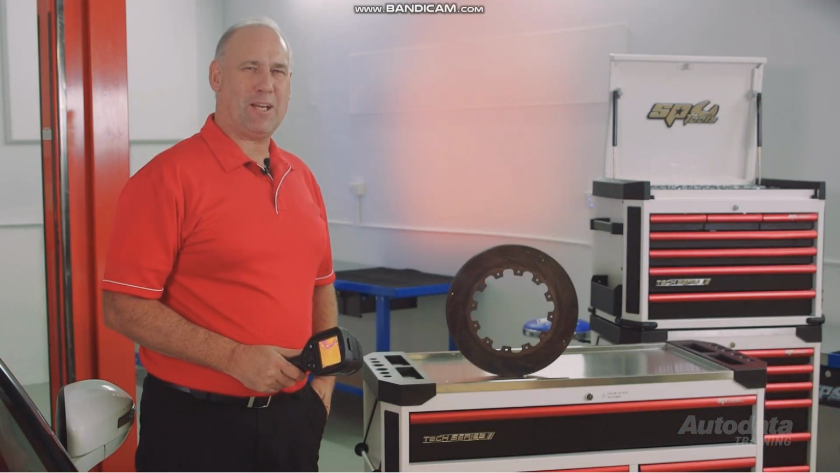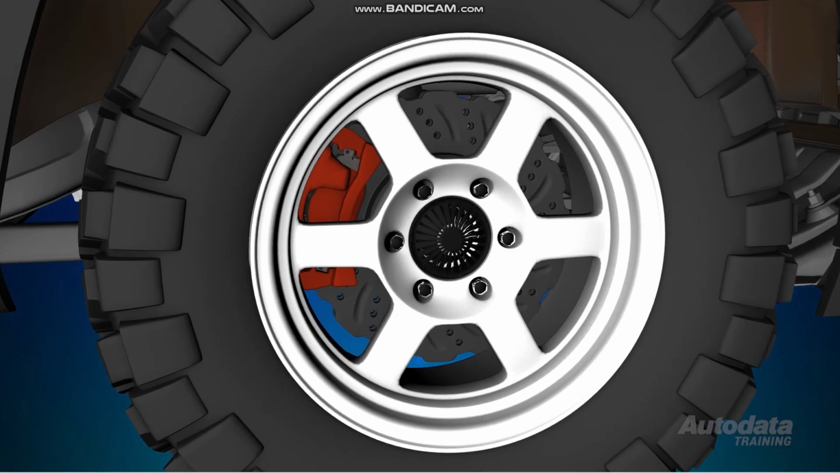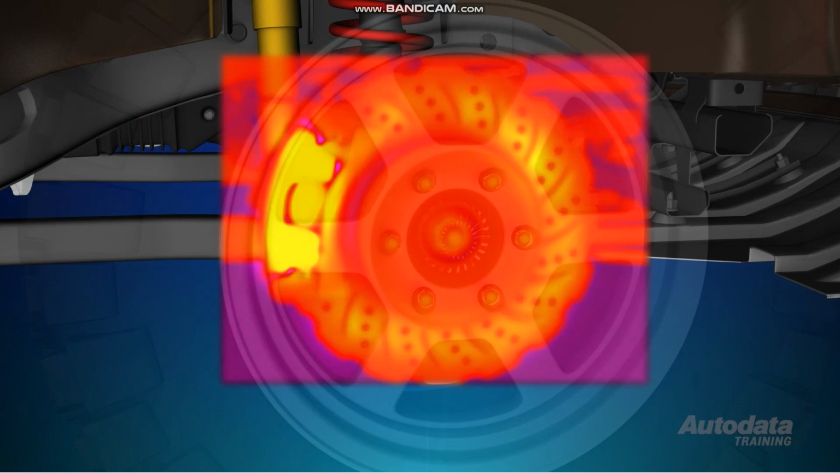Finally, common mechanical brake system faults such as seized or sticking brake calipers, hydraulic system issues and brake bias issues can be detected using infrared. Incorrect brake compounds can also be identified by excessive brake temperatures in some instances.